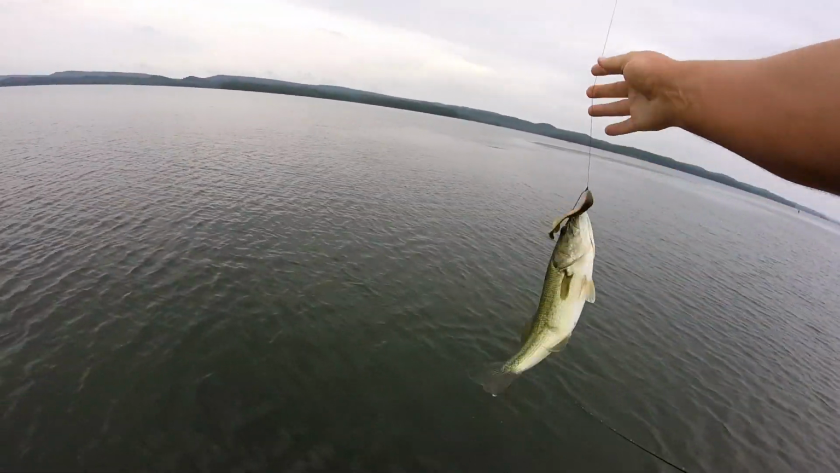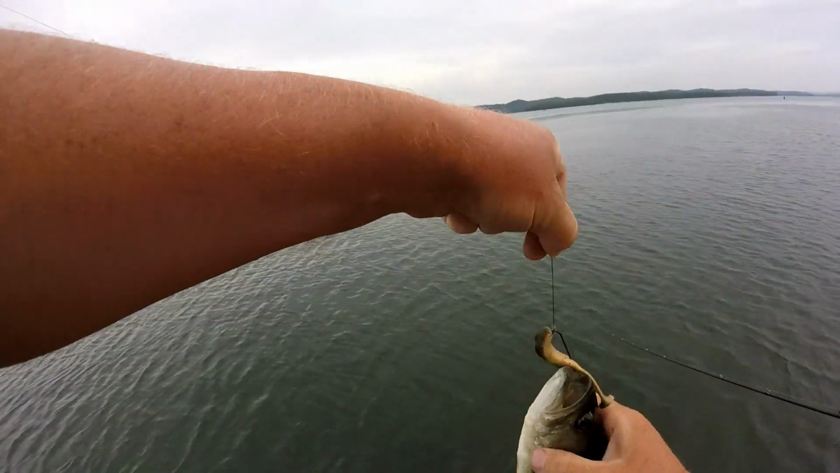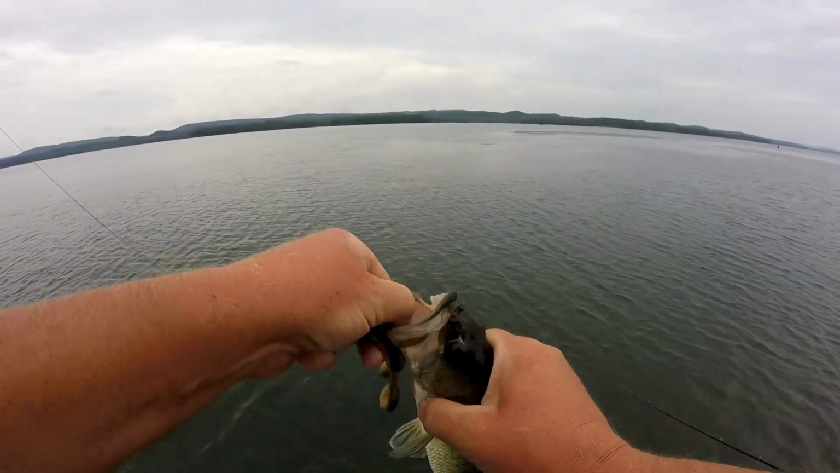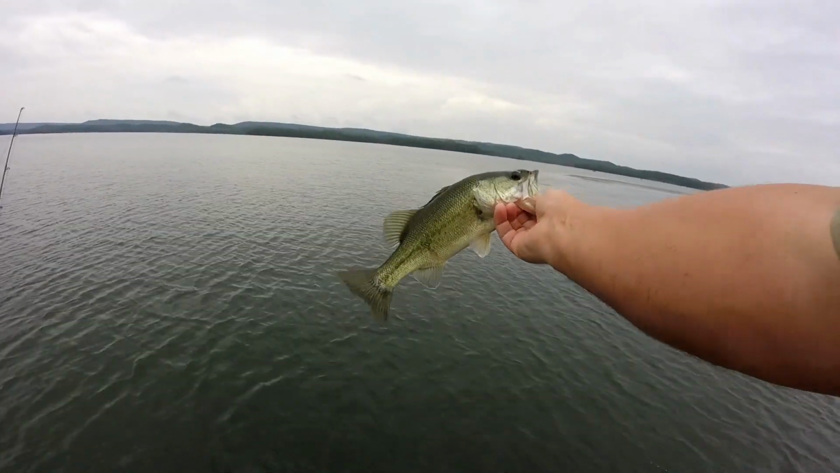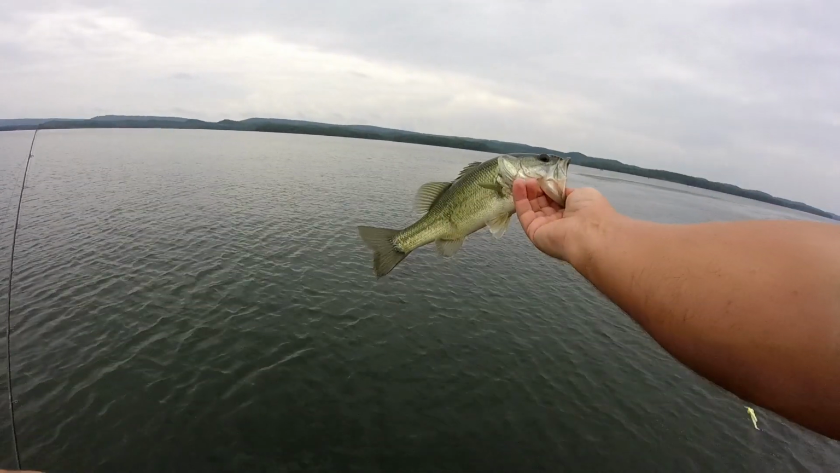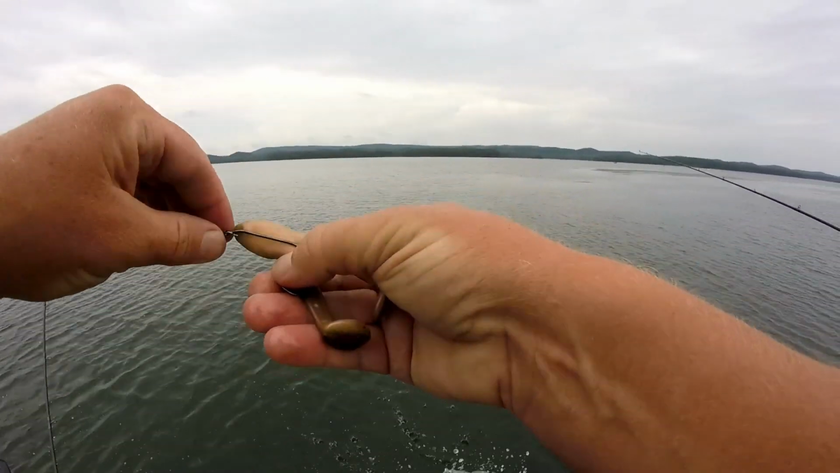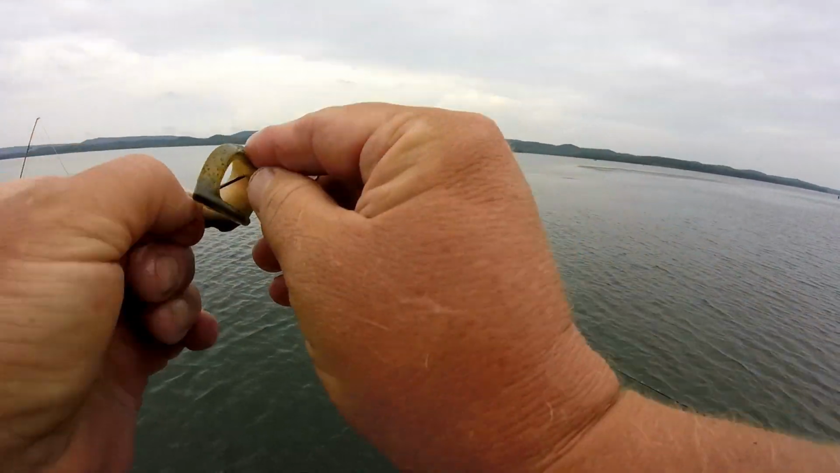That was a pretty good explosion for the size that he was. Maybe he'll be a 5-pounder in about 4 years. Boy, he tore me up.